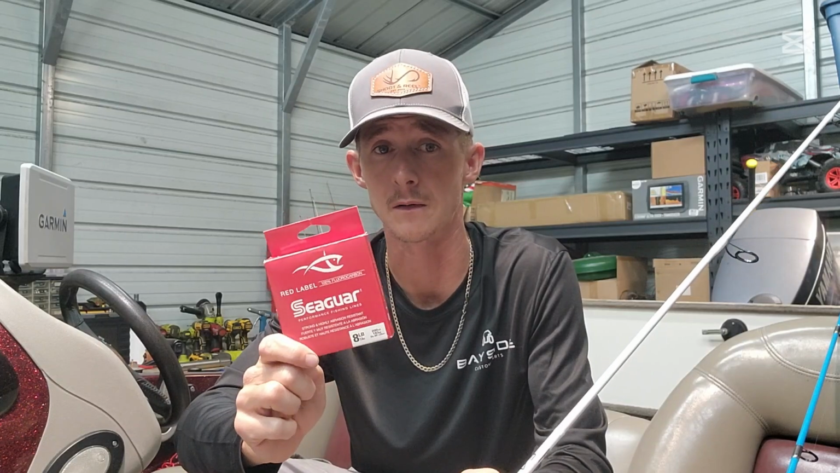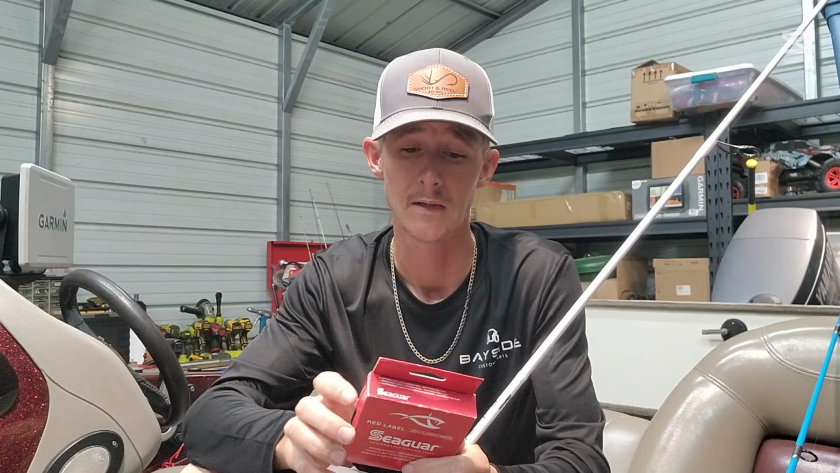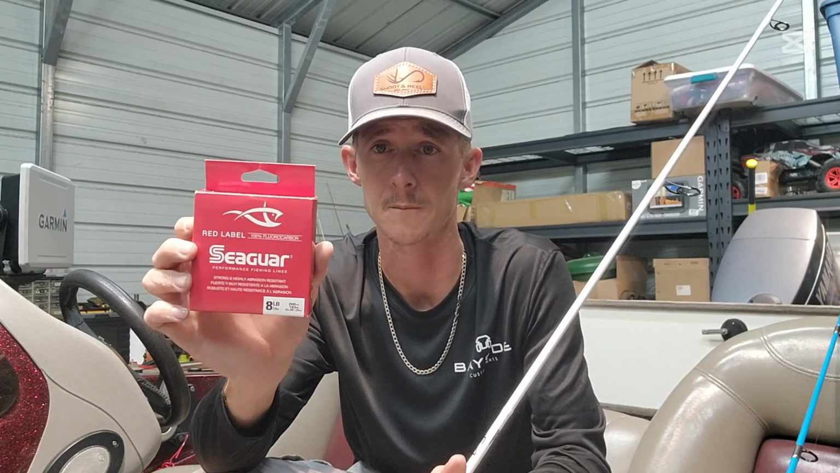From there, I am going to use fluorocarbon. I'm going to tie this with an FG knot to that braided line. I'm going to tie a good 10 to 15 foot leader. This is 8-pound test. All right.